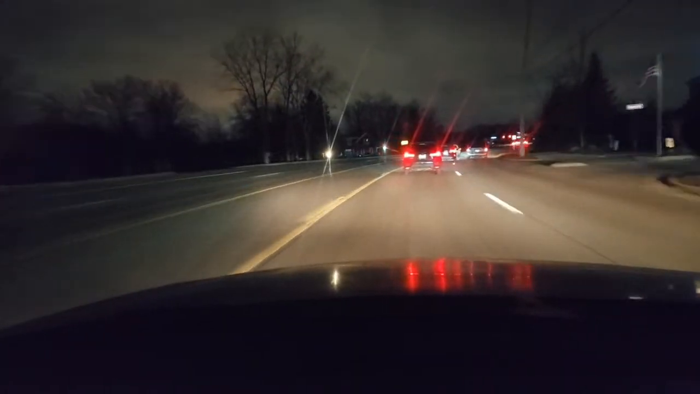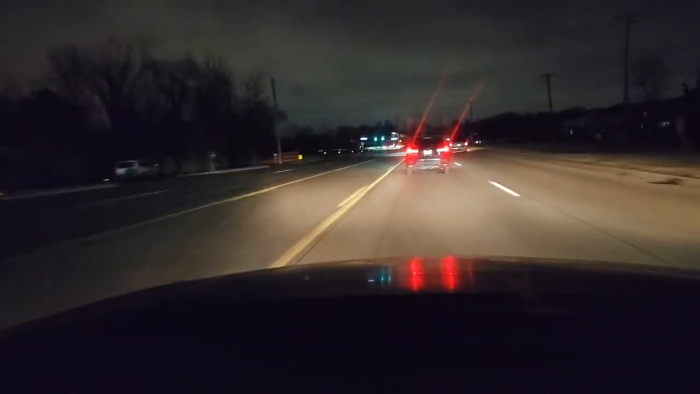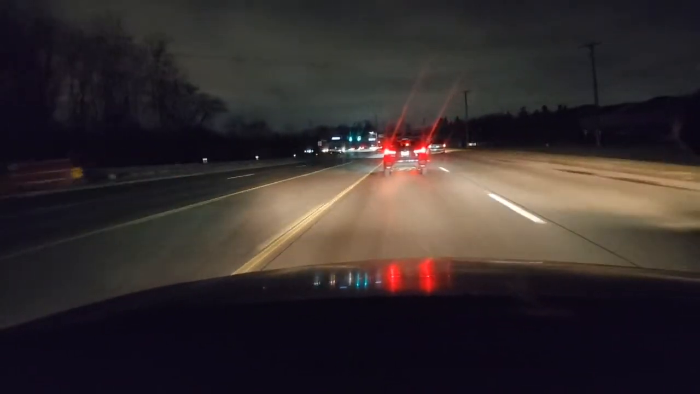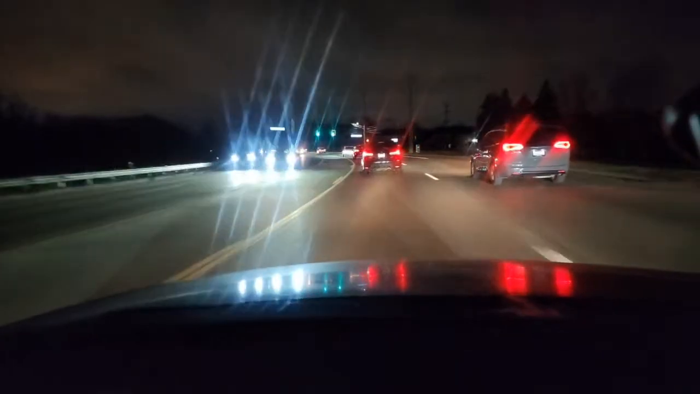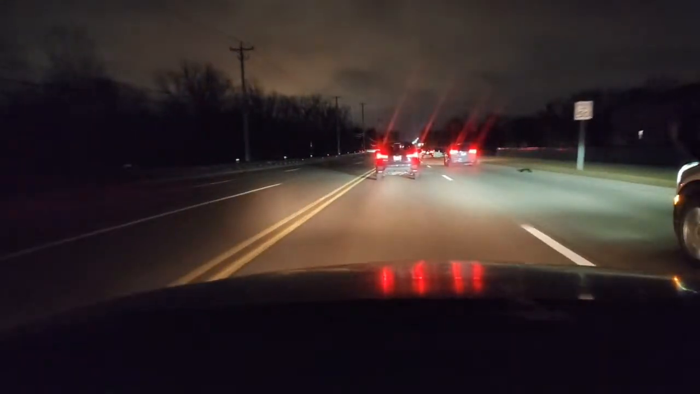And we're just taking our time. This would be a great training course on a video game too, because if you go too fast, you'll spin out. If you go too slow, you'll get honked at. It teaches you to keep good pace. And people are going 40 even though the speed limit is 50. So I don't know if this person hitting me is tired or they can't see, but it's kind of odd.